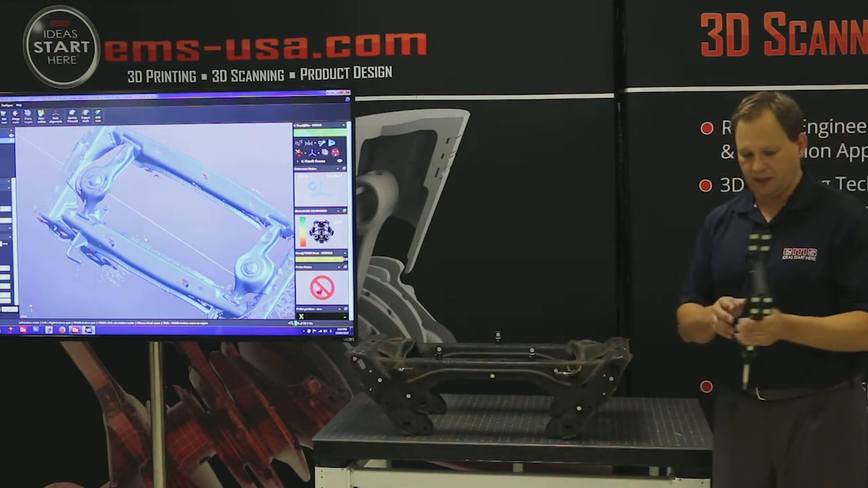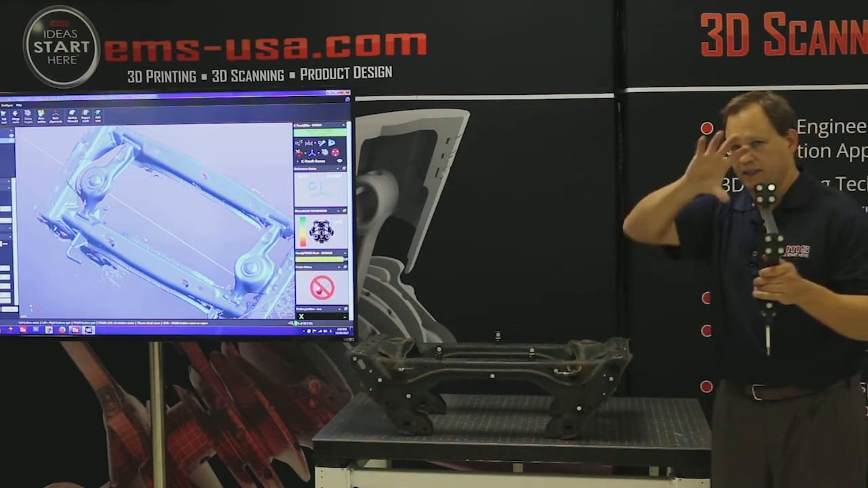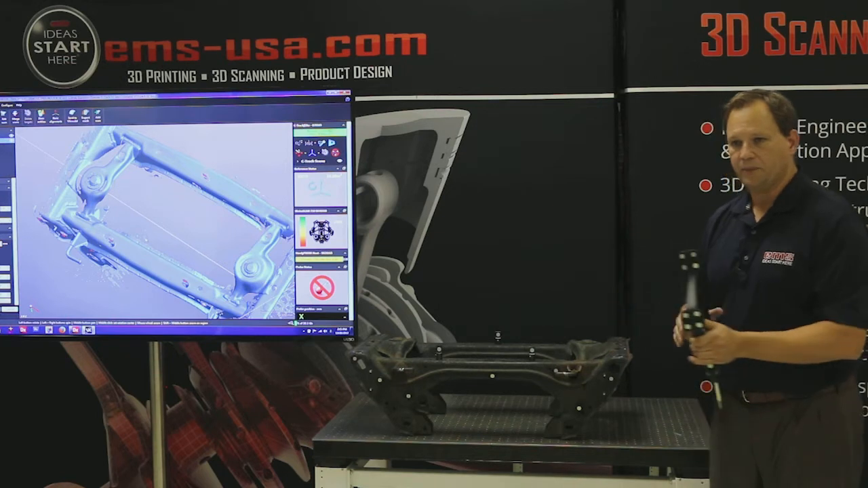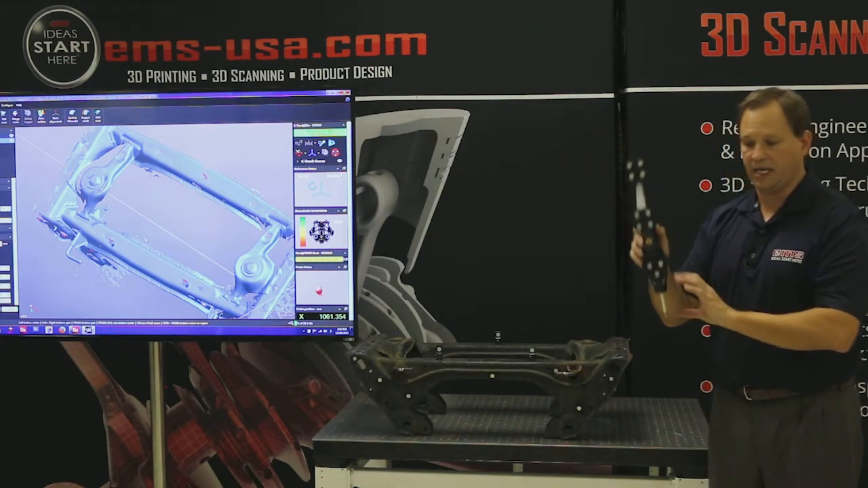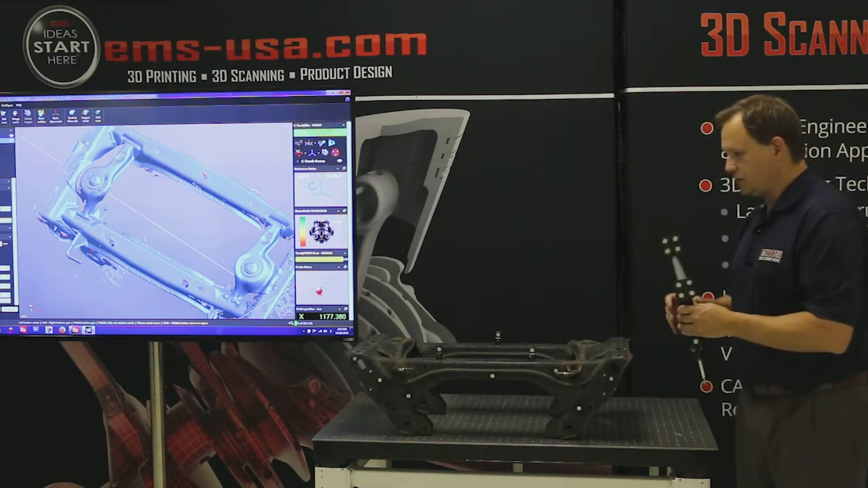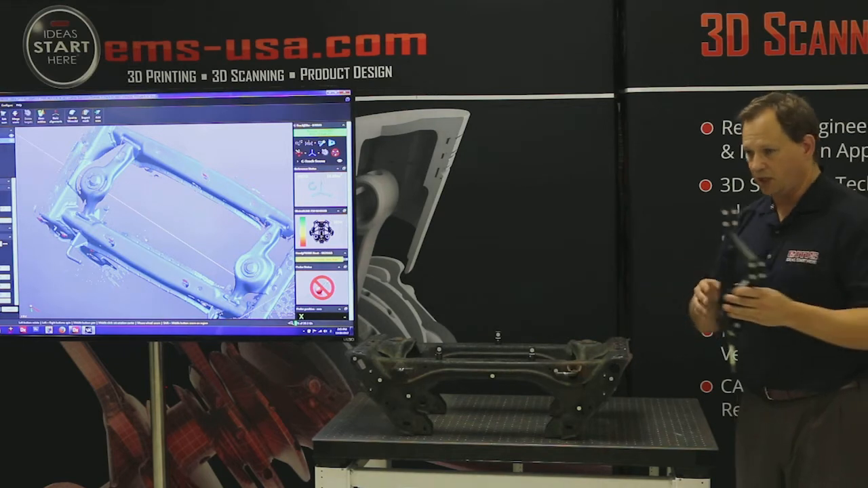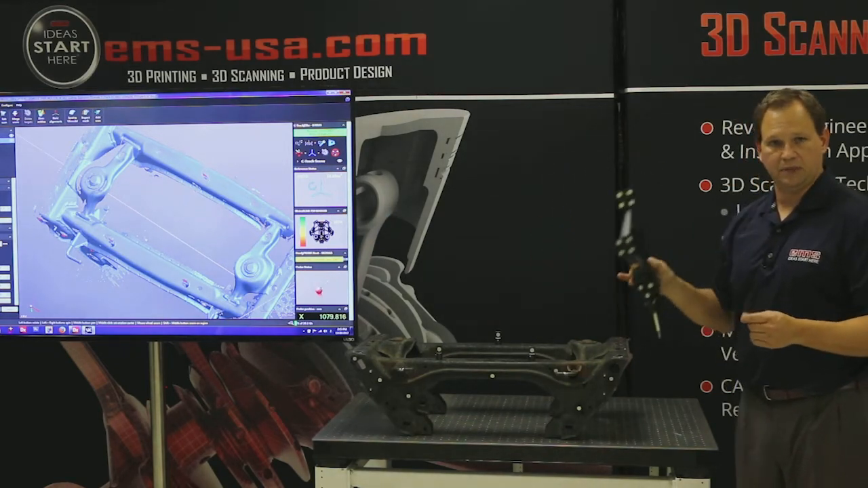Now, think of a CMM. That's all this is, right? But it's obviously not a big setup with a granite table. This is handheld, but essentially, from here down, it's a CMM. And again, it's very portable, and we can use it out on the shop floor. And again, similar to an arm, but without the physical arm, we can do this all optically.